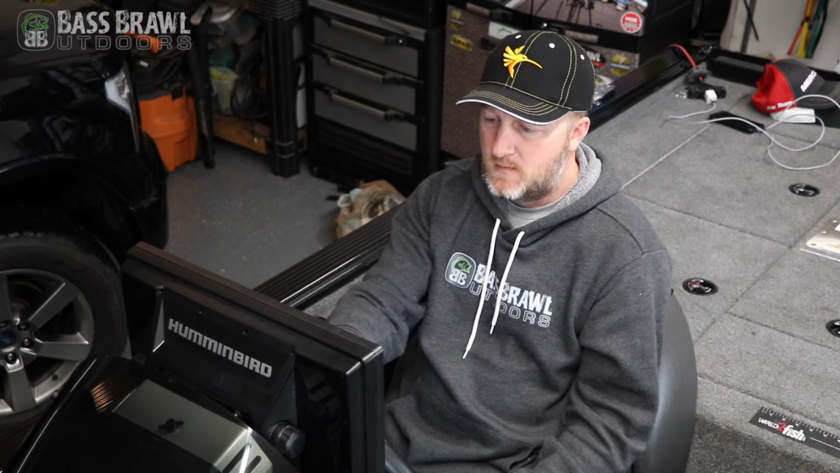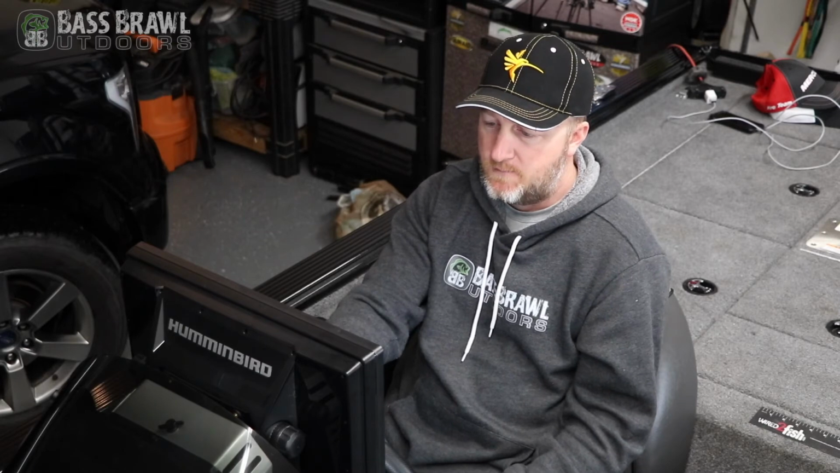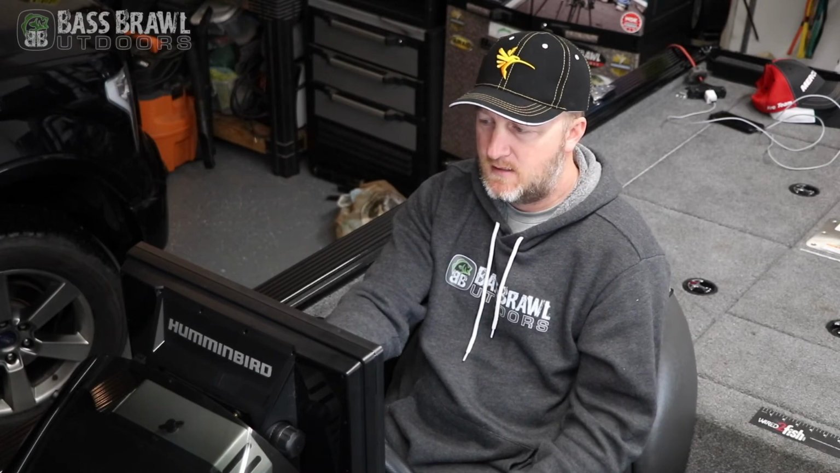This you're going to use, especially if you have multiple graphs. I have two Solix 15s up front. I have the one here. They're all hooked up to an Ethernet switch. They all see each other. They talk to each other. If I set a waypoint on one, it shows up on the other two. Everything's shared. Map card gets shared.